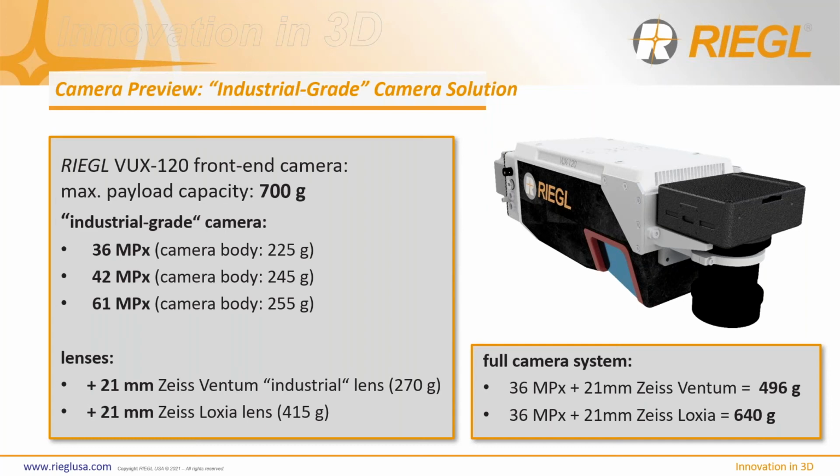So in order for us to offer a lightweight but high performance camera, we're working on providing a lighter weight industrial grade camera solution that still offers up to 61 megapixels, and that gives us, depending on the configuration, a very lightweight solution. And then this will convey over to both the miniVUX and VUX series alike. So just keep that in mind and stay tuned to this availability.